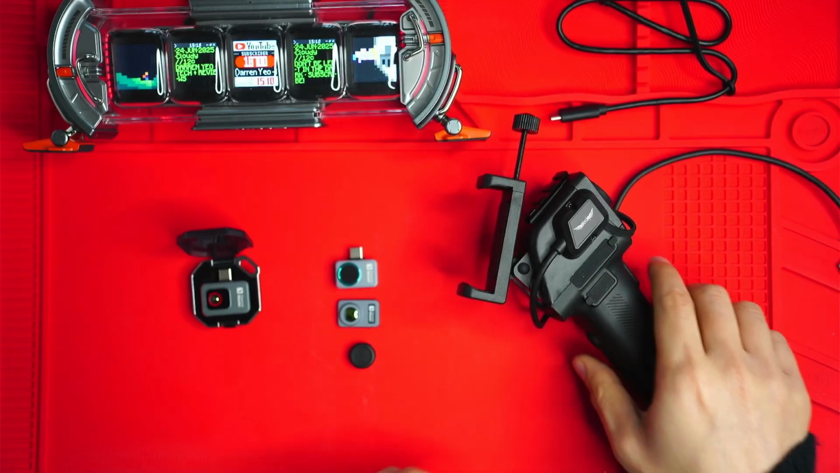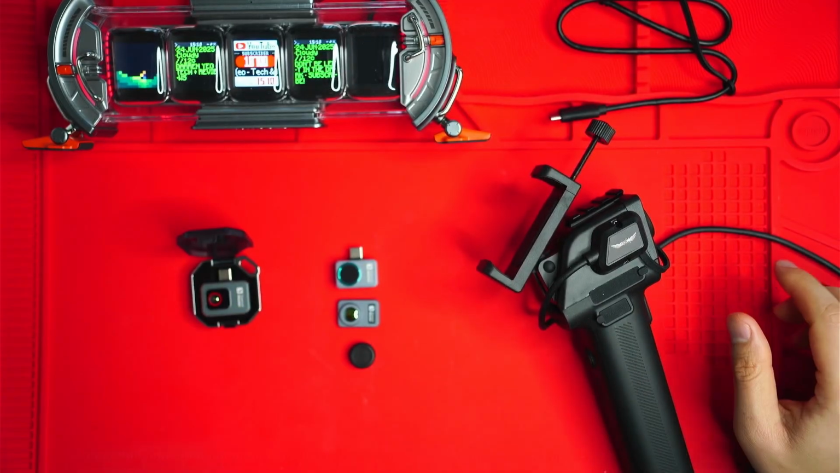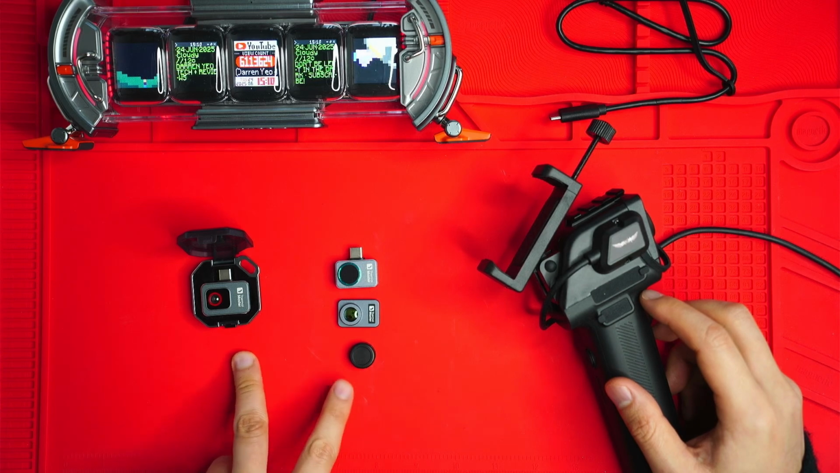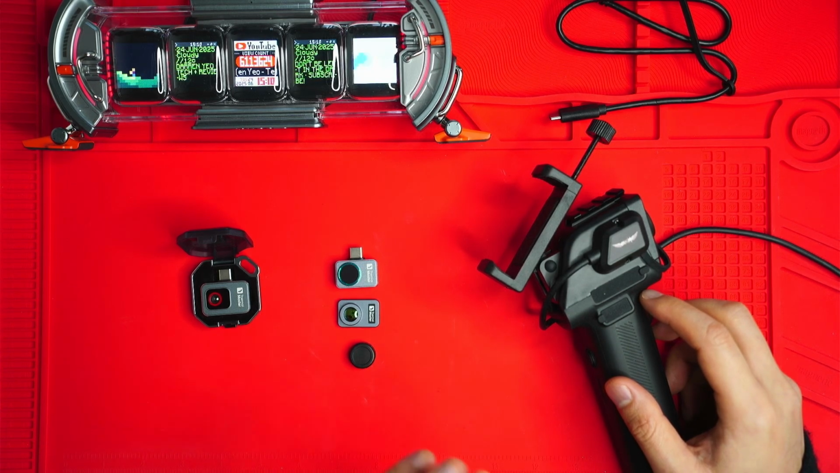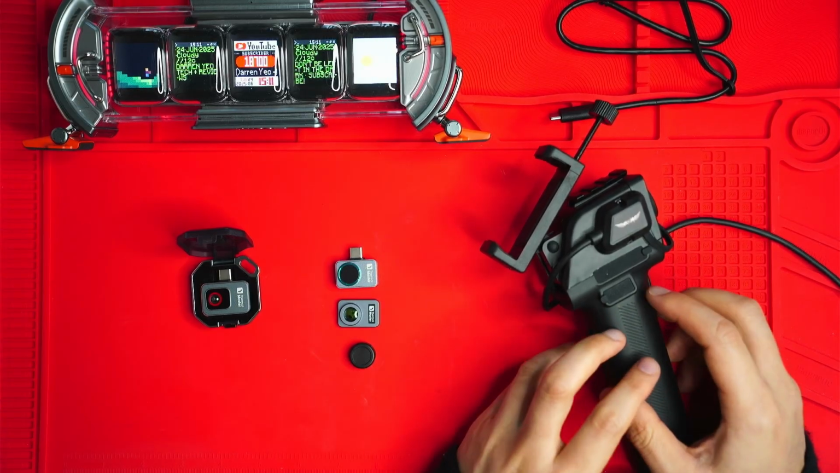So I do recommend using it, but of course you can just take the camera and connect it directly into your phone as well. But overall, the P2s are ultra portable, and the X3 is still small, but not quite that kind of pocket and forget option, especially with the handle.